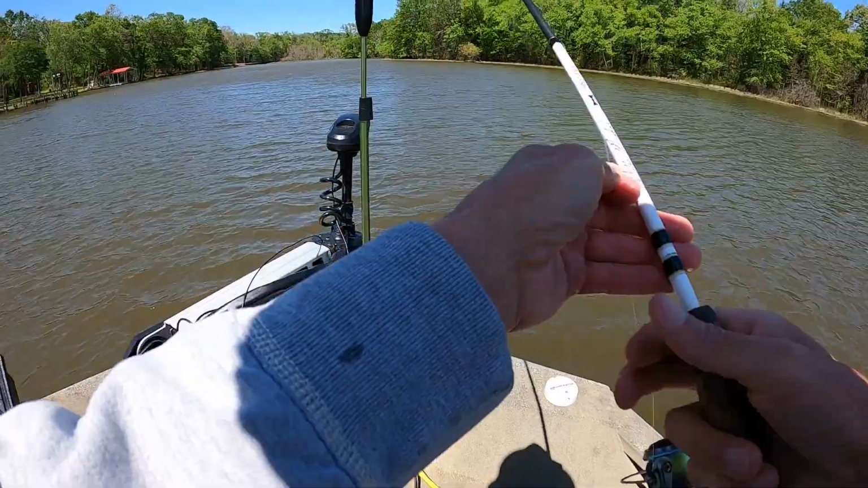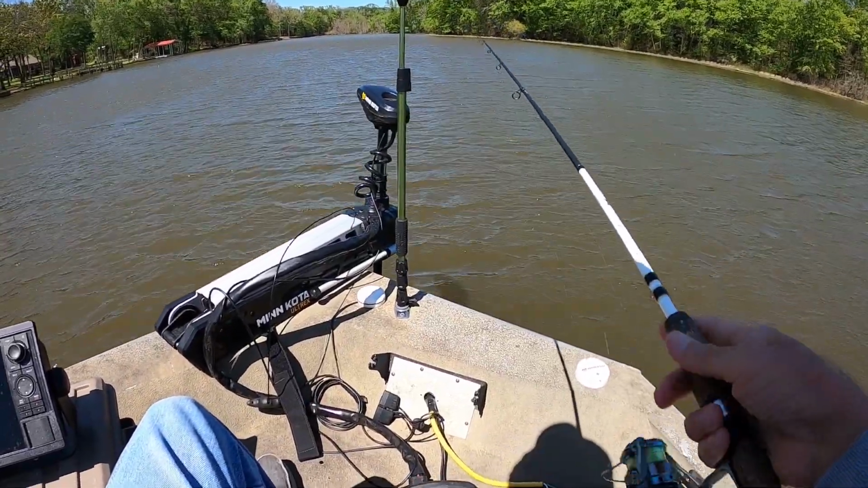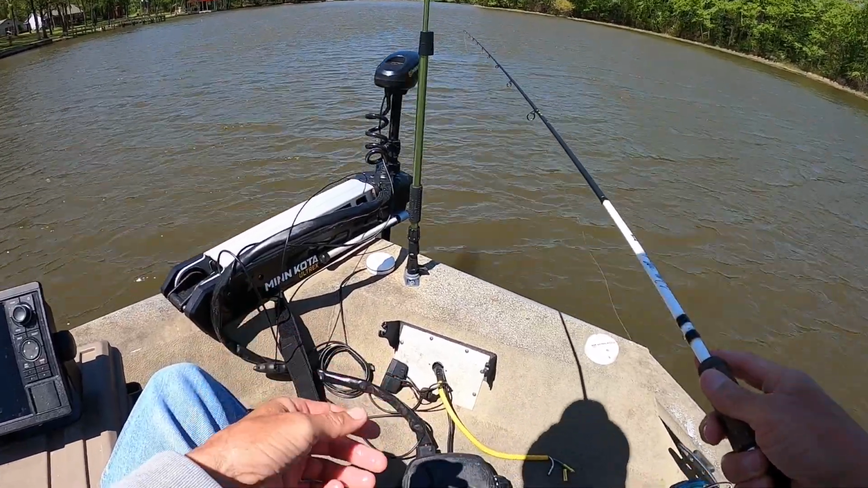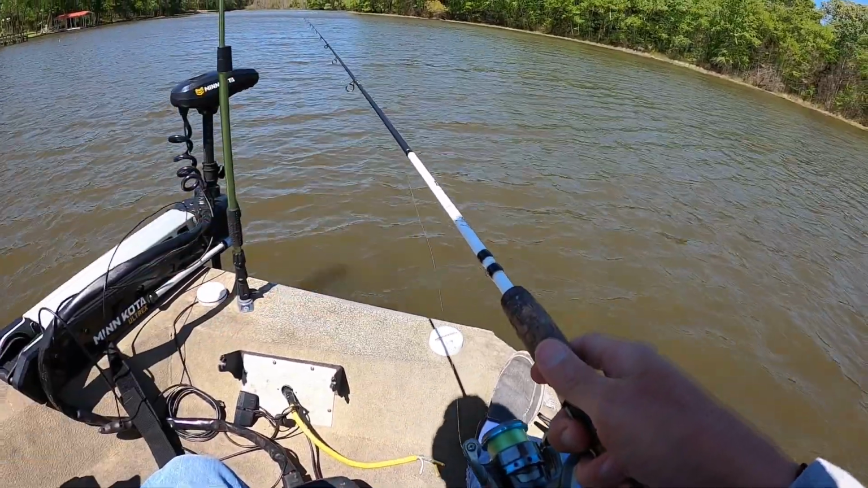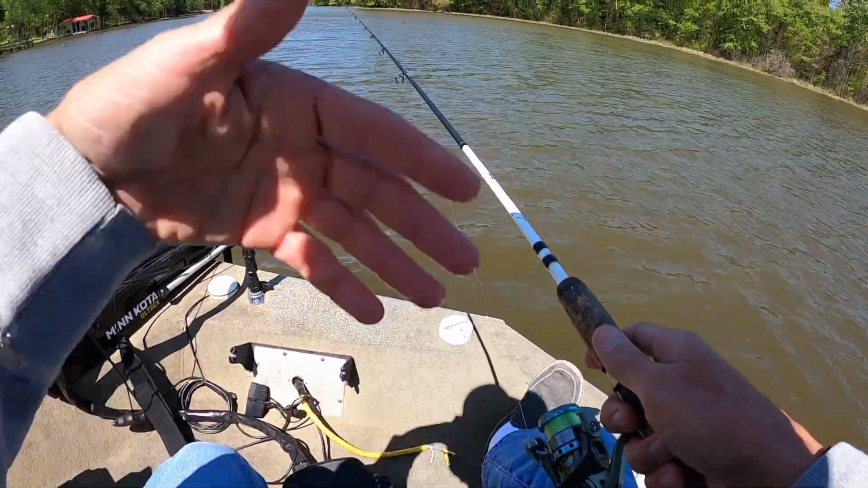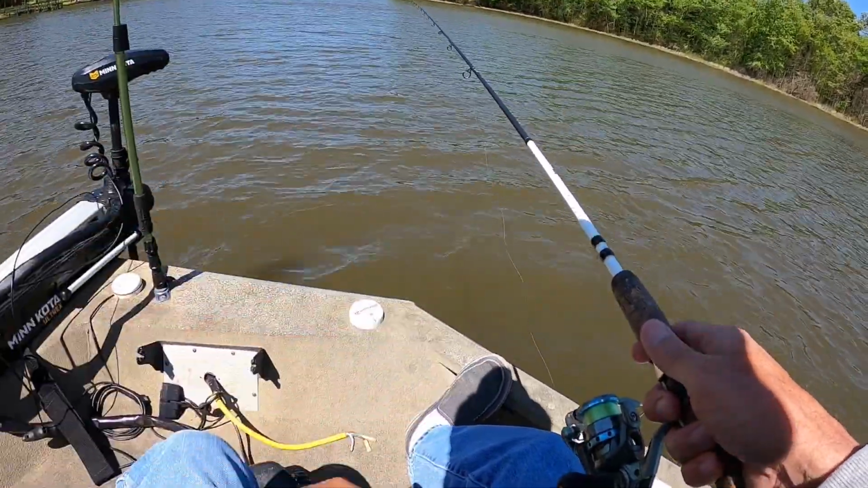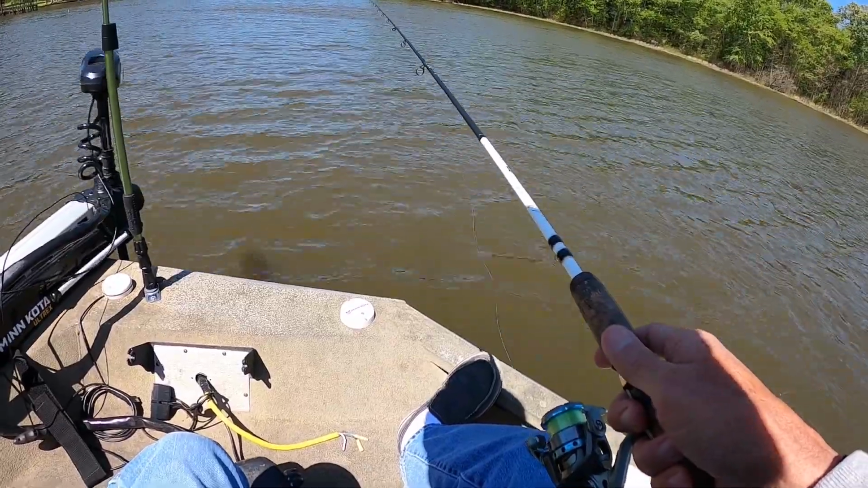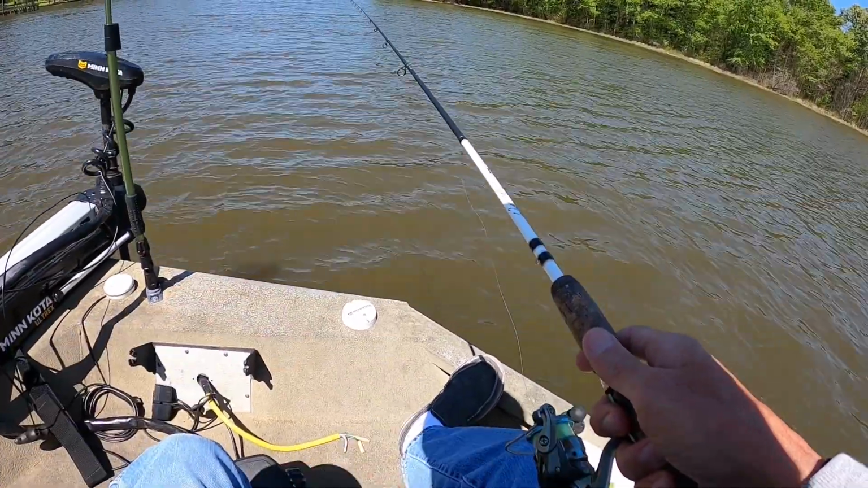Back before I had Livescope, I used side imaging to find the brush, and then I would sit back off of it and cast at them. Before I had side imaging, I used a road runner or a beetle spin, and I'd just get in here and fan cast these flats until I found the fish, and then I'd slow down with a bobber and a minnow and catch them, if I couldn't catch them on the road runner or the beetle spin. Sometimes you'd catch 6 or 8 with it, and then you could throw the minnow in there and catch a whole lot more.